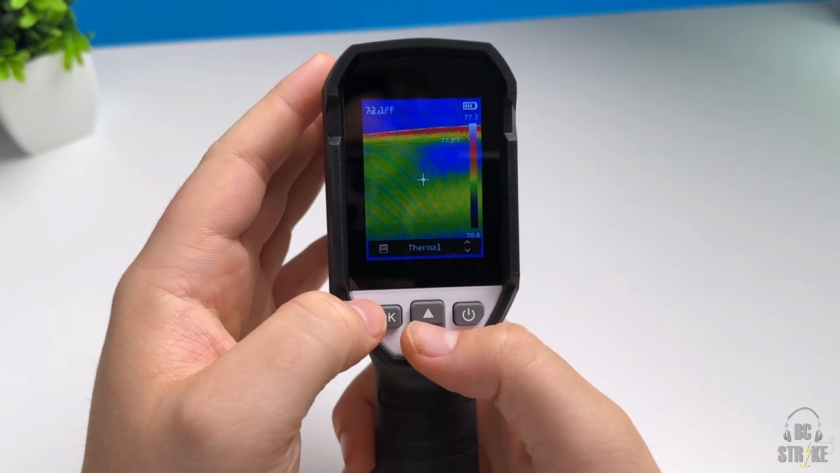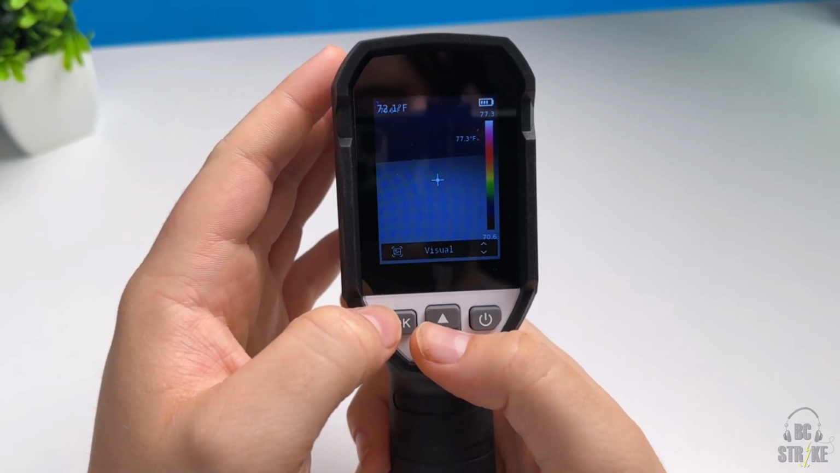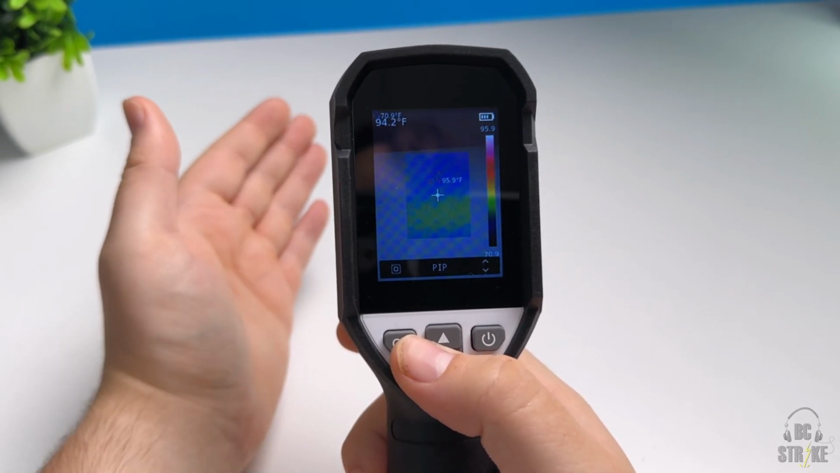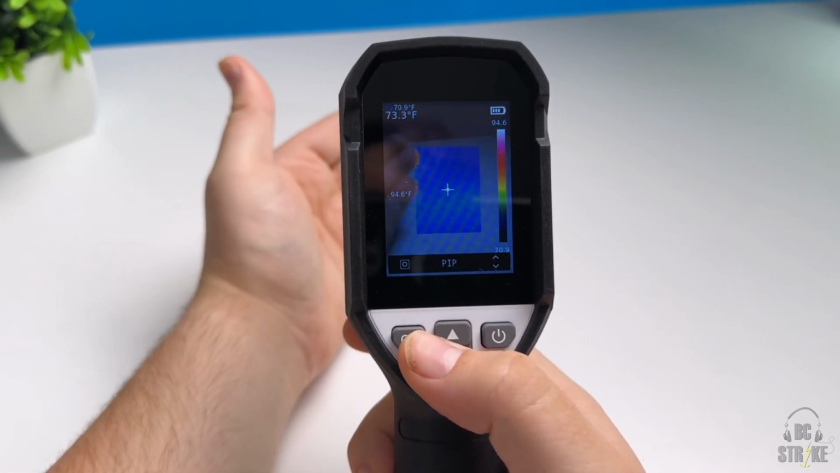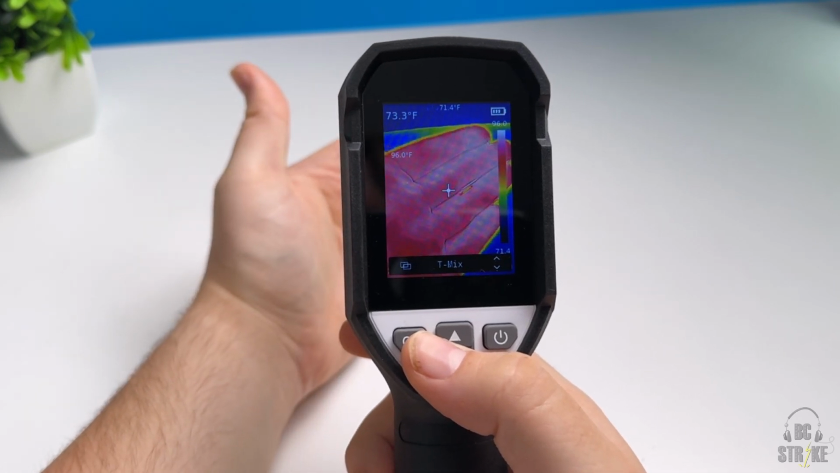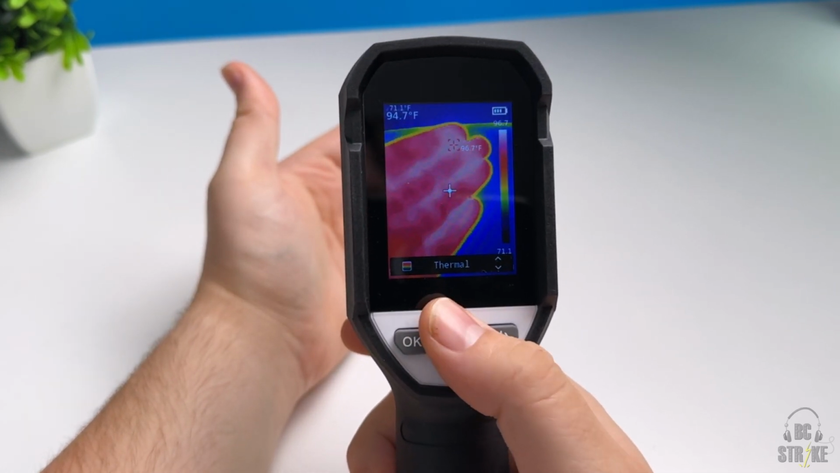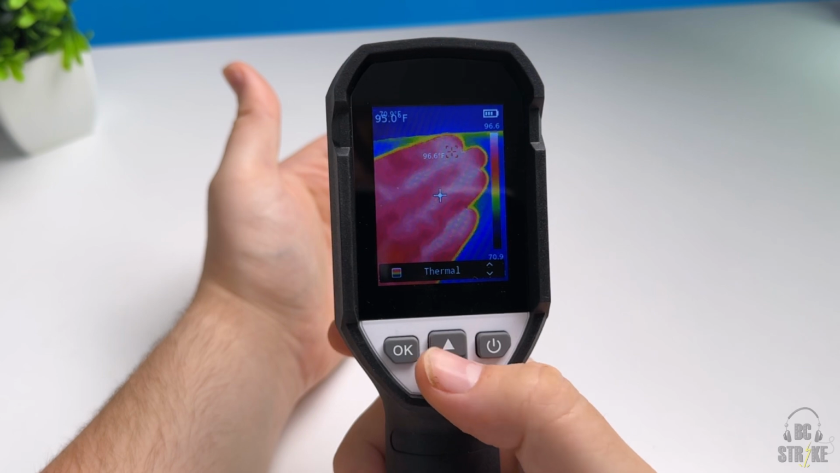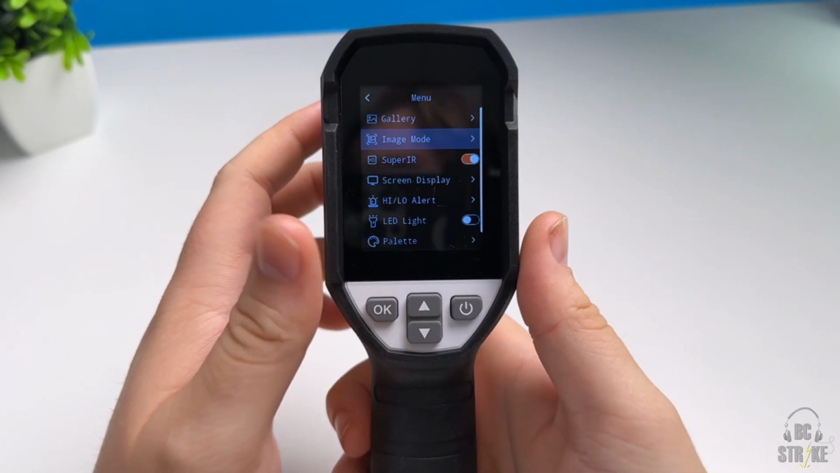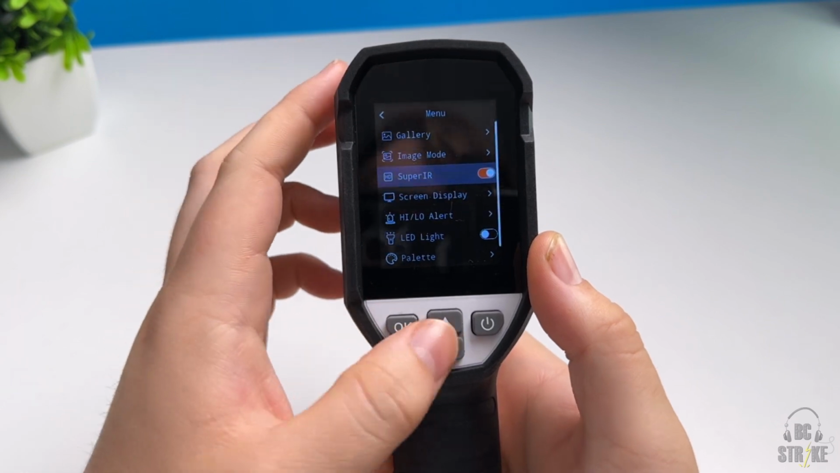Image mode, a couple different image modes. You got thermal, visual, which basically turns this into like an actual little camera. You also have picture in picture, so it'll do that camera, and then also have like the heat signature in the middle. T-Mix, which is kind of a more detailed version of the thermal camera. As you can see, it just kind of outlines it a little better. But those are your main image modes. And then just to go back, you just click that power button right there. You got super IR right there.